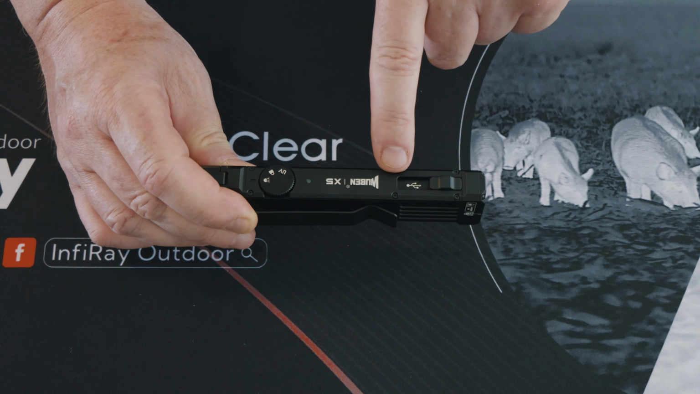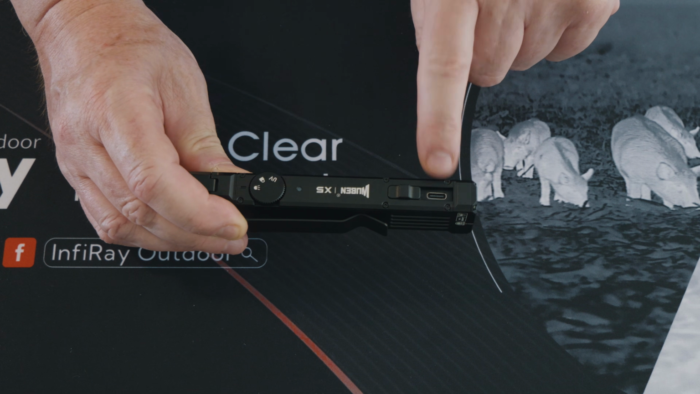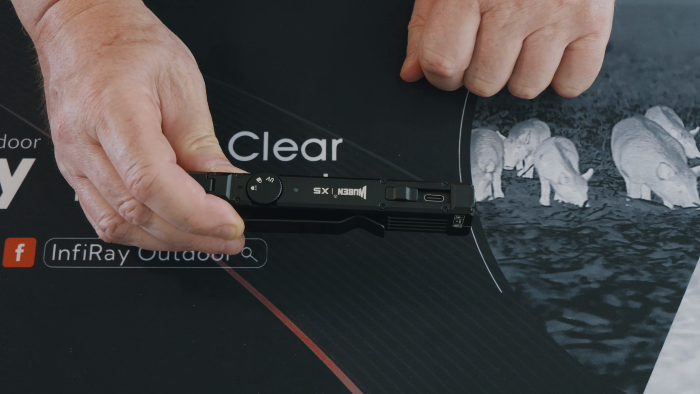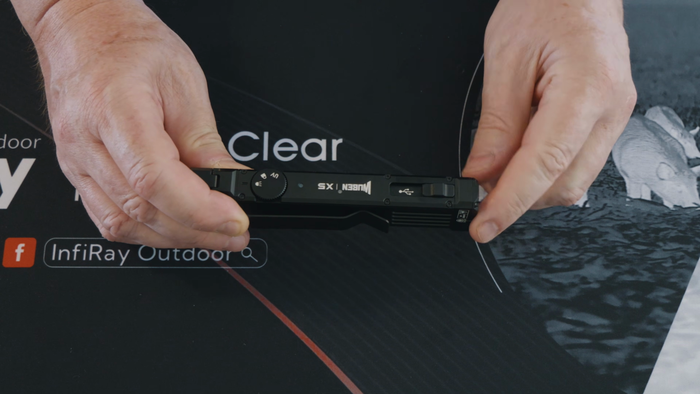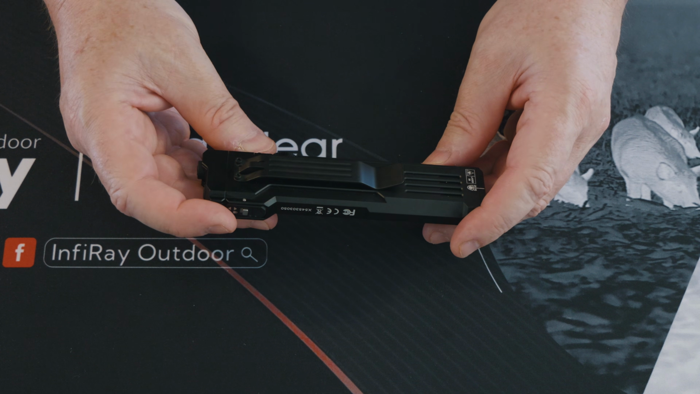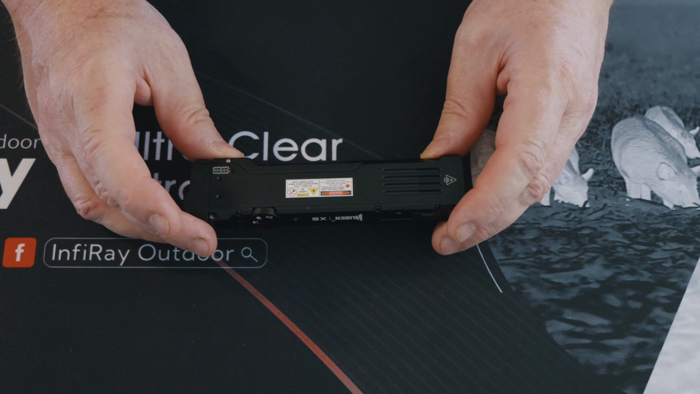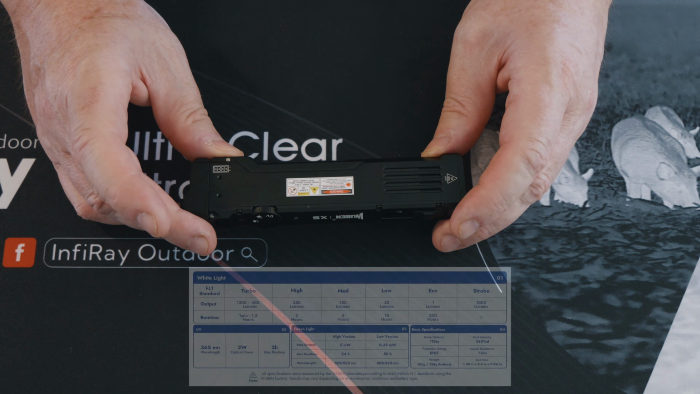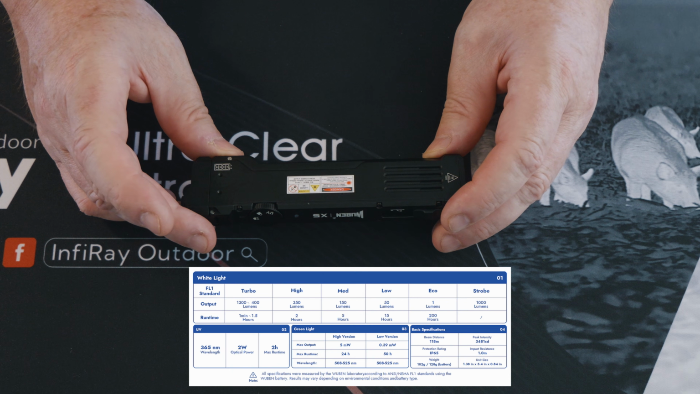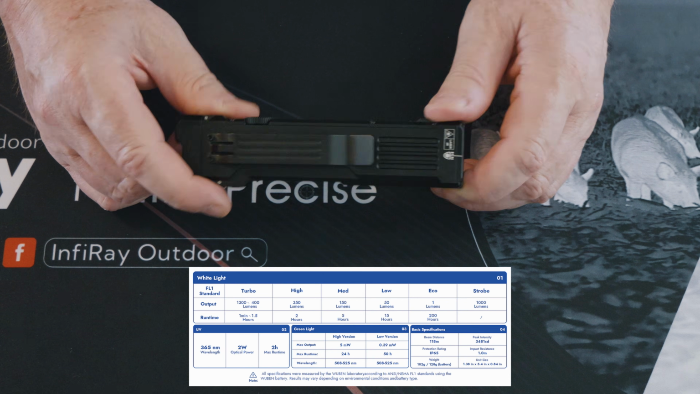This is where your USB-C is. So you push that down, that shows you there. You've got the USB-C port. That's straight back. So nice pocket clip there. Really well made, waterproof. I'll put the full specs on screen now. I'm not going to rant through them all. You can look at them at your leisure. I don't want to bore you, but yeah, really nice torch.